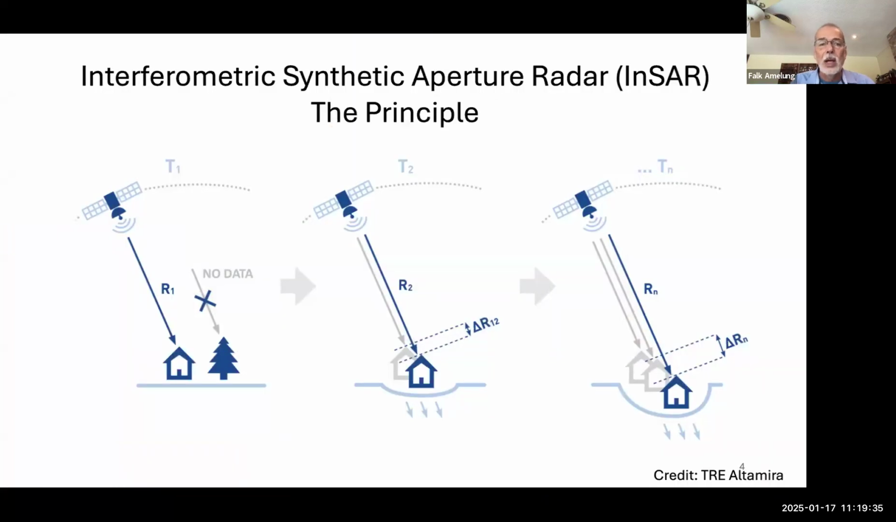The technique we are using is interferometric synthetic aperture radar. This diagram displays the principle. We have a satellite flying over the Earth that sends a signal. This signal goes back to the satellite. We get signals mostly from structures, not necessarily from trees.